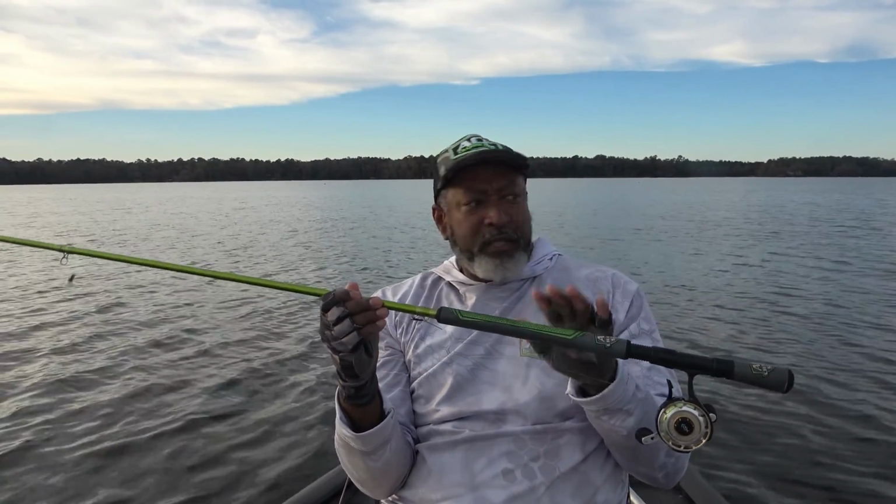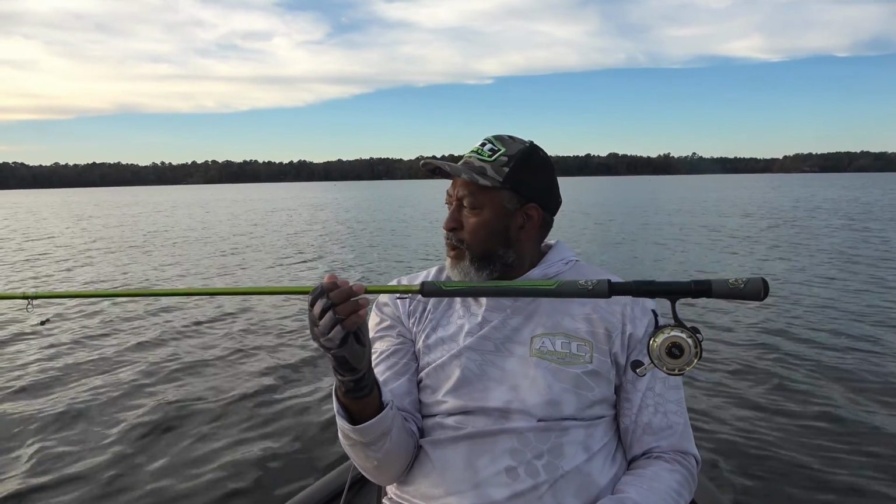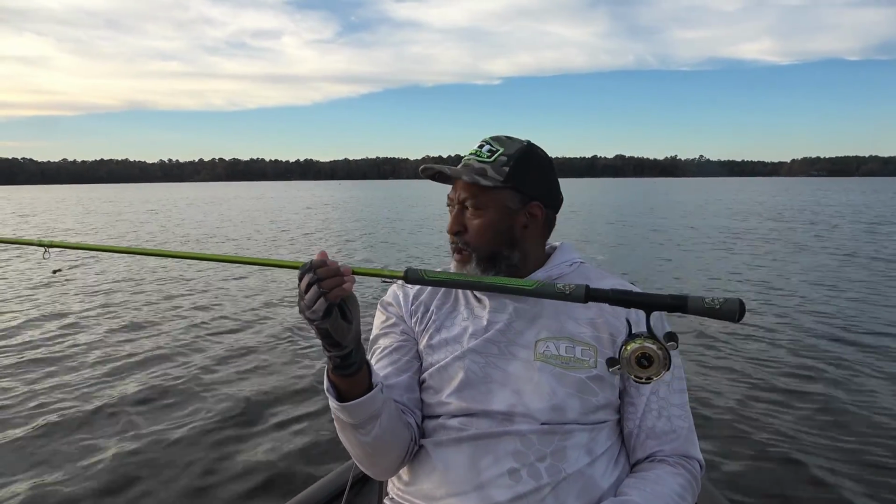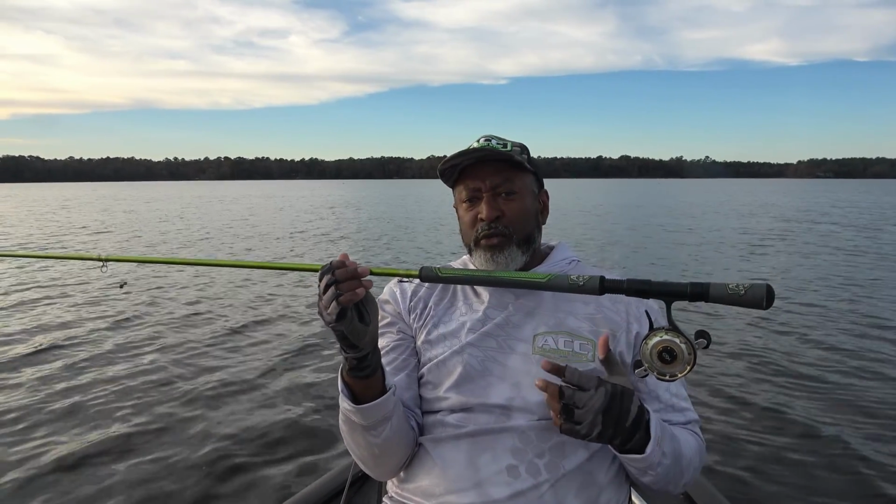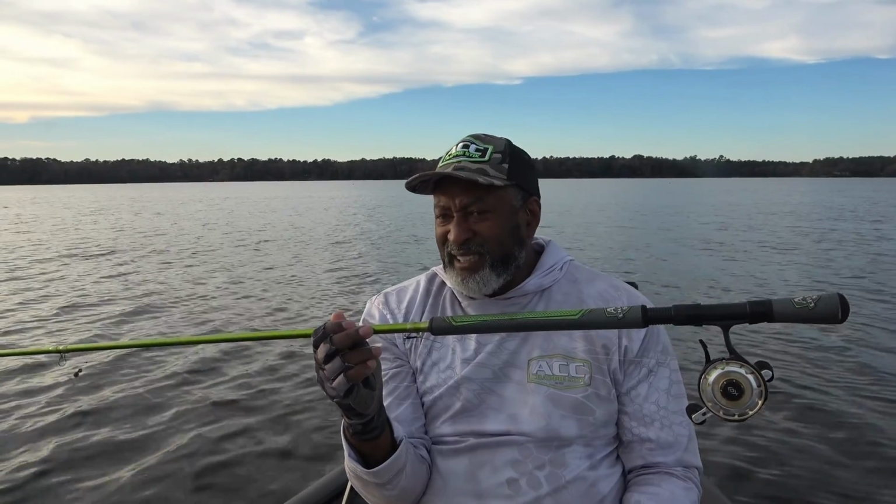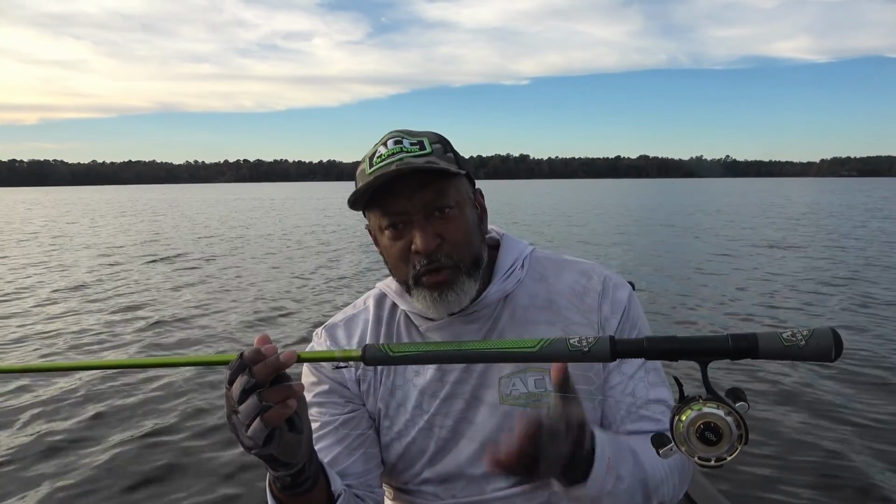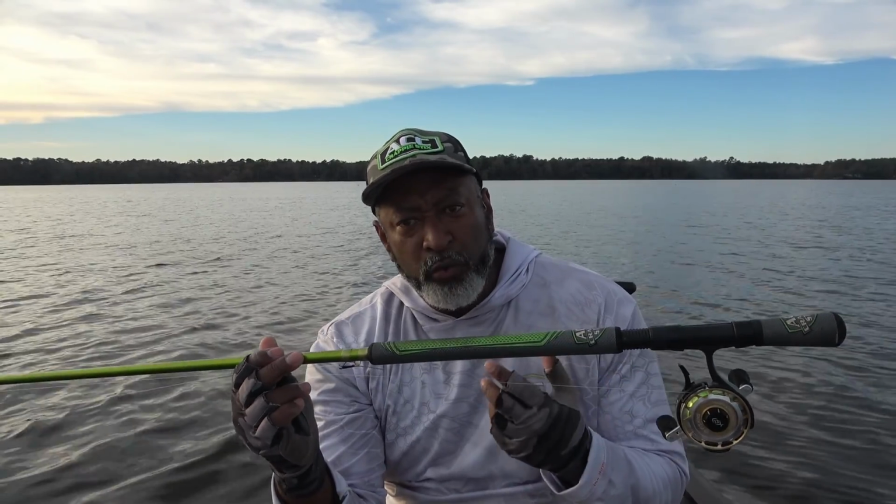Now, this is my 13-foot ACC crappie stick. Guys, I like this rod. It has plenty of backbone. A lot of people, when you start talking about rods with backbone, they just think you've got something you can really snatch the fish up out of the water quick with. But there's a bigger impact. I mean, yeah, you can get the fish up and out of the water real quick.